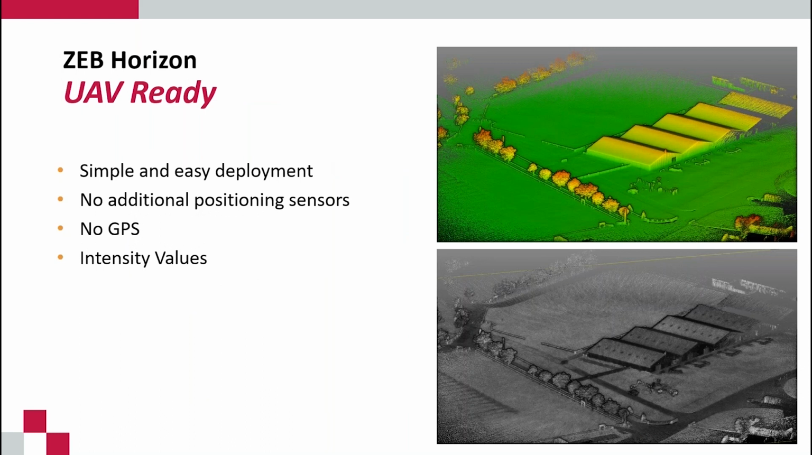As Mike touched on, we don't necessarily have to hold the scanner in our hands. We can mount it onto a backpack, put it onto a pole, or even mount it on a UAV. So we can actually capture LiDAR data at height.